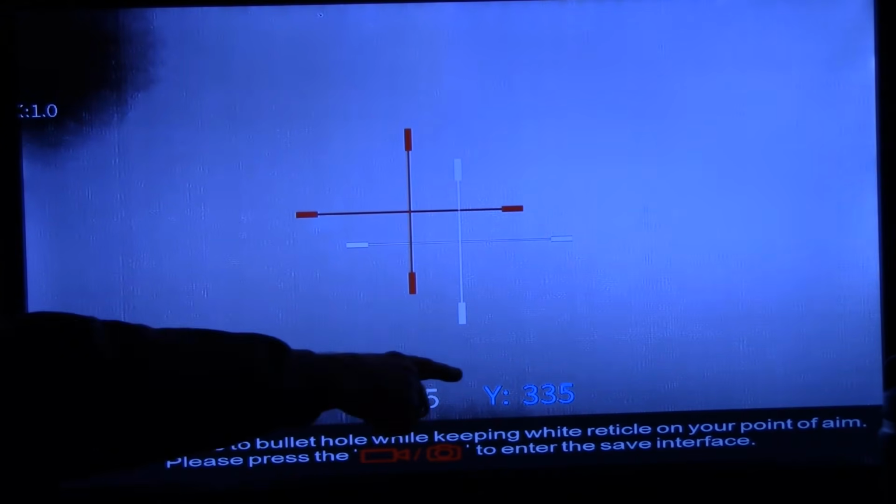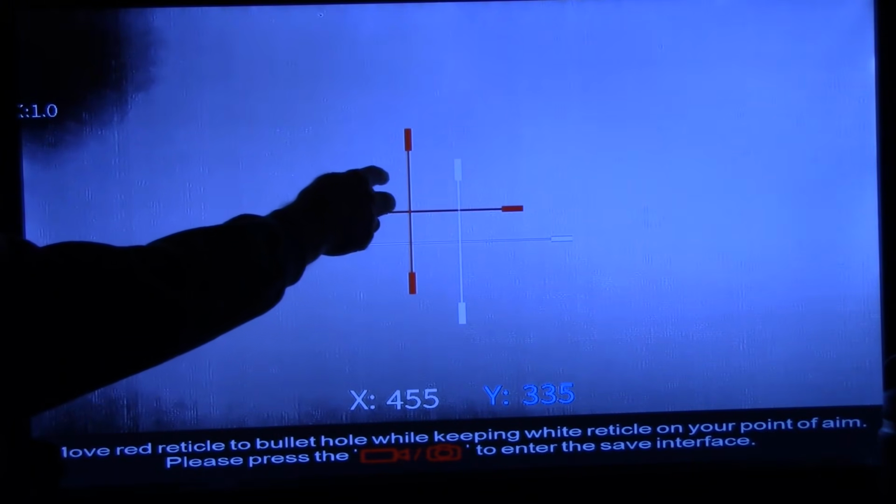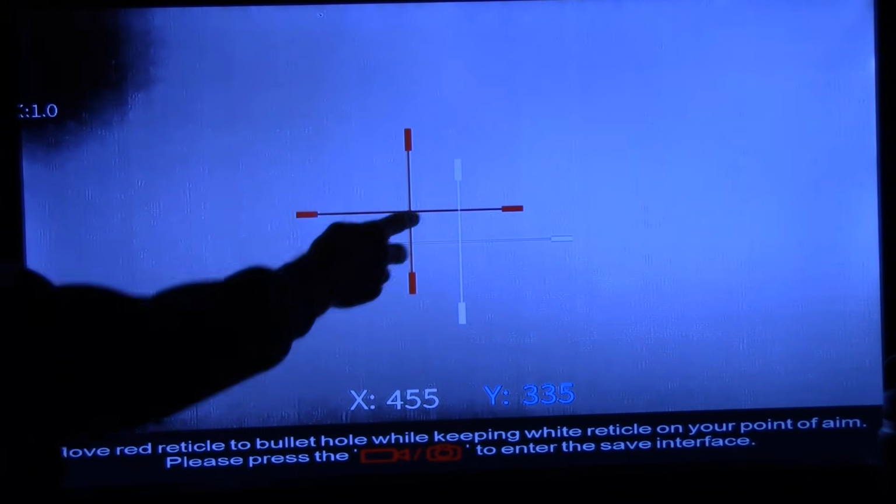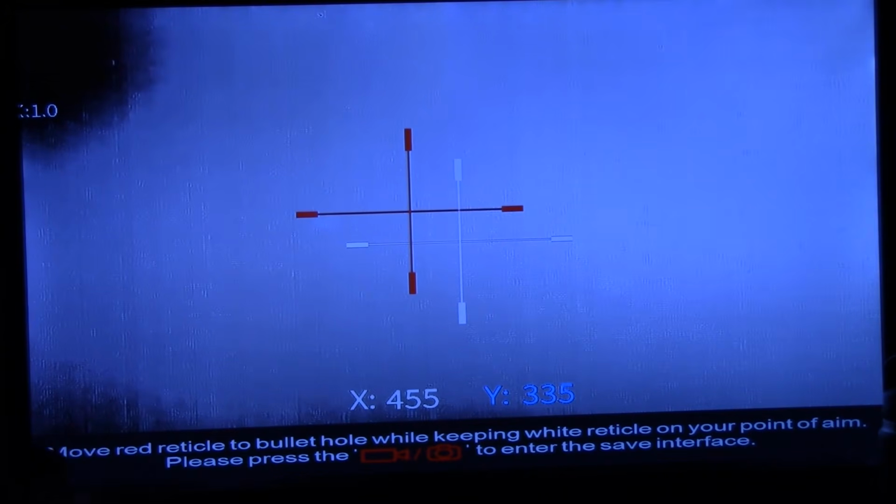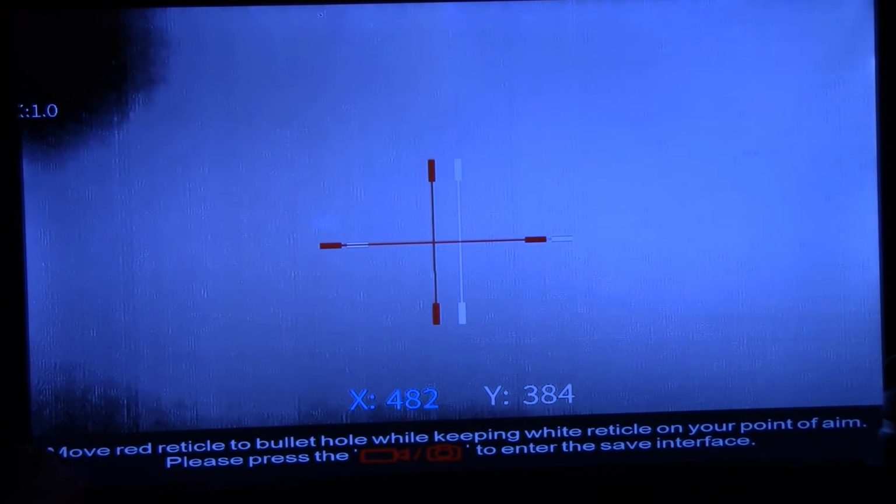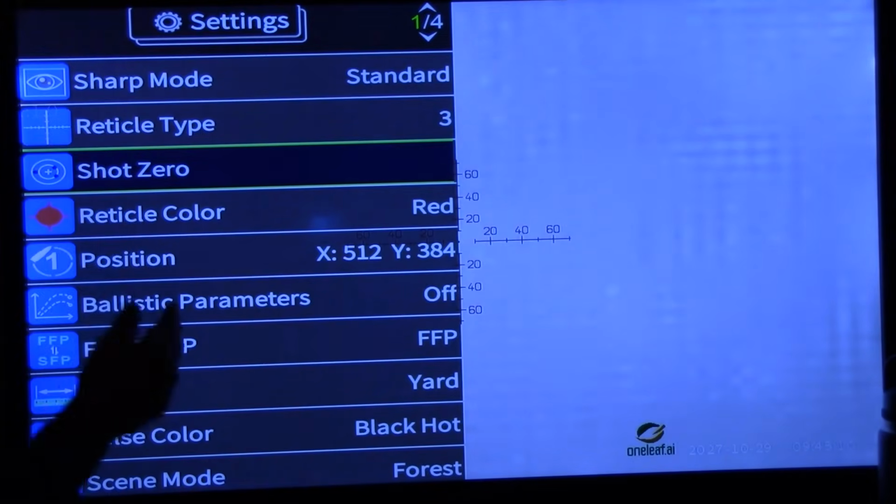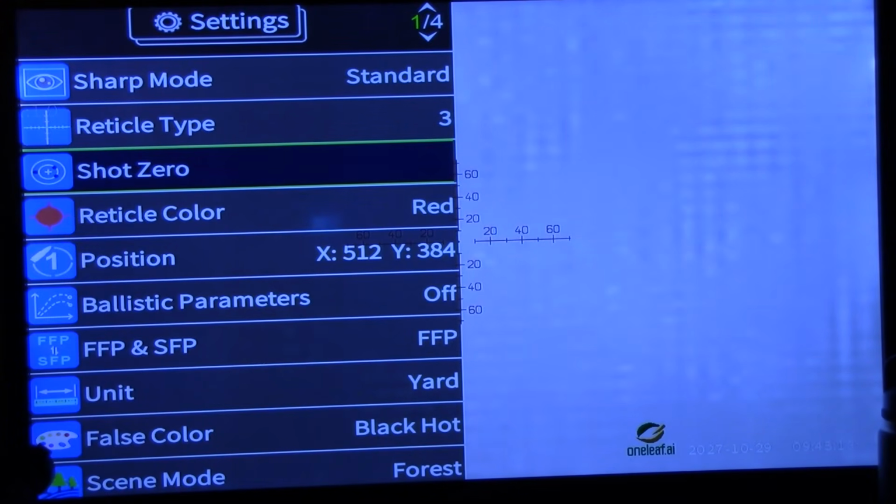You see what it says? Keep the white reticle on the bullet hole, on the target. We're going to take this up after we shoot to where the bullet holes are at. We'll say it's right there. We're going to push save on it, and it's going to save it right there. I'm not going to save it because I've had this on the Gen 2 Ruger, and it was somewhat sighted in. So I'm pretty close right there. Long push on the button, successfully saved, and it removes you from there.